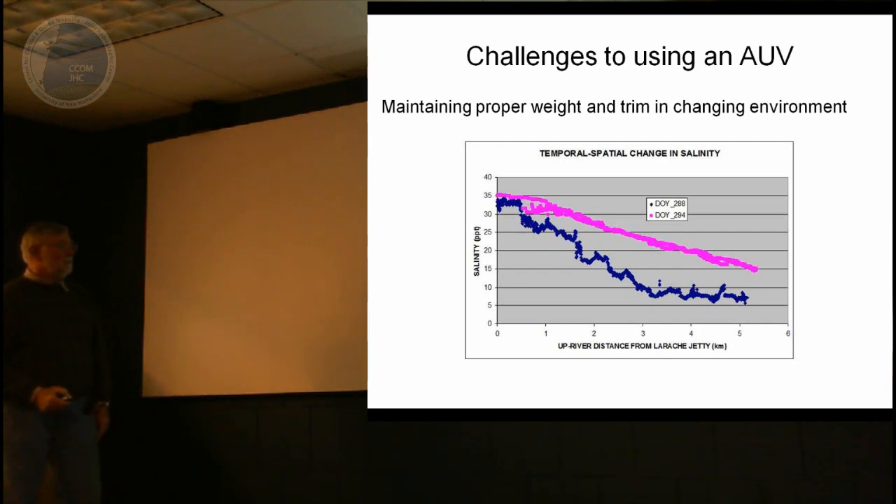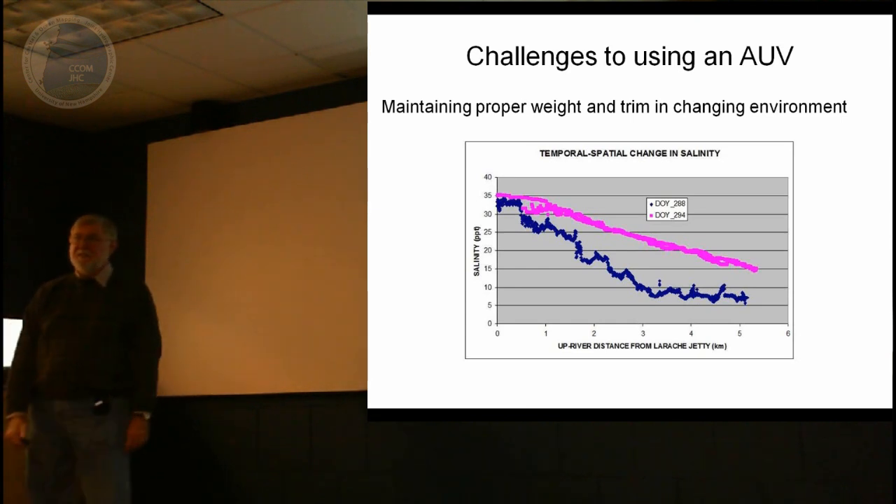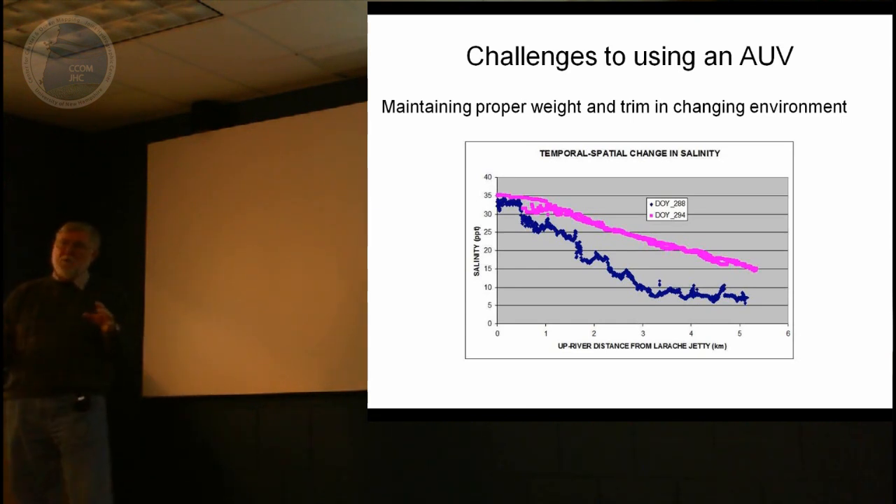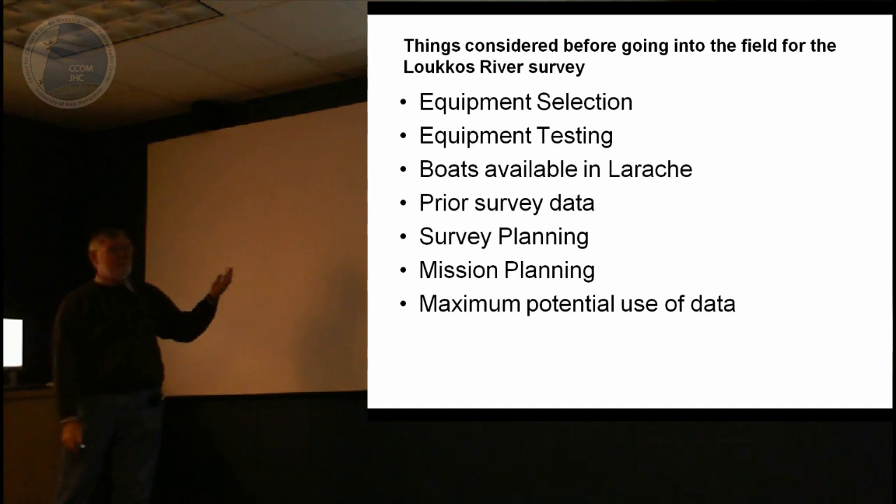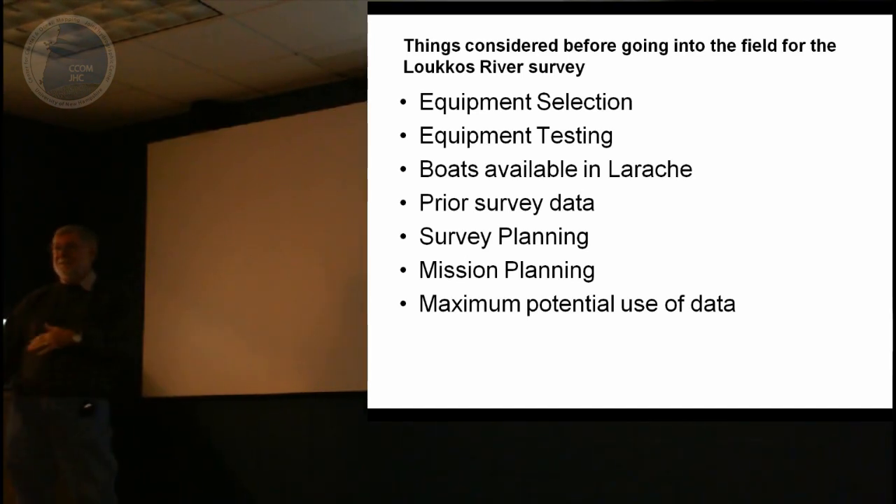Well, that much change in salinity causes a fairly large change in density. And it's not just density in terms of getting the thing to go up and down, but also the issue of what the trim is, because you want to be able to be surveying starting out with your AUV horizontal trim statically, so that the dive planes then are working at their maximum advantage. And so it not only changes in space, but it changed in time, on 2 different days.